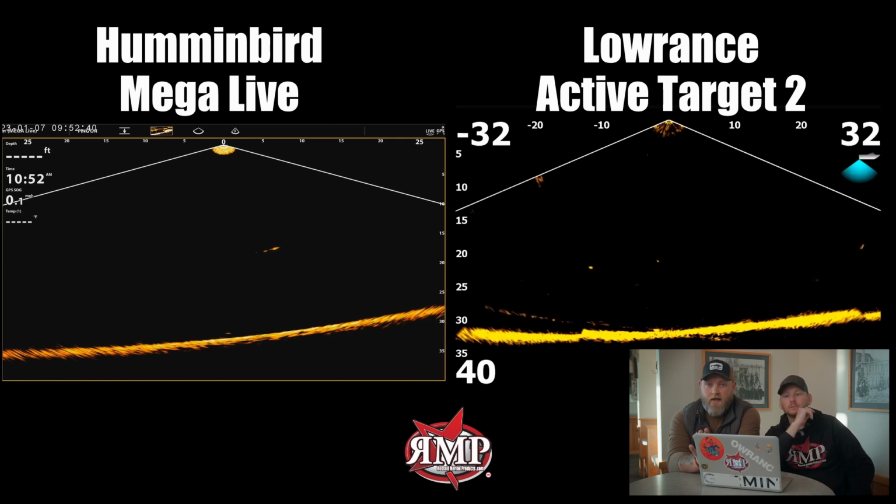Factory settings on everything, as we do with every test. In this particular setup, since we're on ice, we're in a fixed position, so we're not moving. There are no water conditions, no silt, no structure on the bottom, no wave movement, no water movement whatsoever. I will say, just surmising here, because of the Megalive maybe flexing in and out, that's probably due to some filtering that they've got on their system, which is the reason why it's really, really clear.